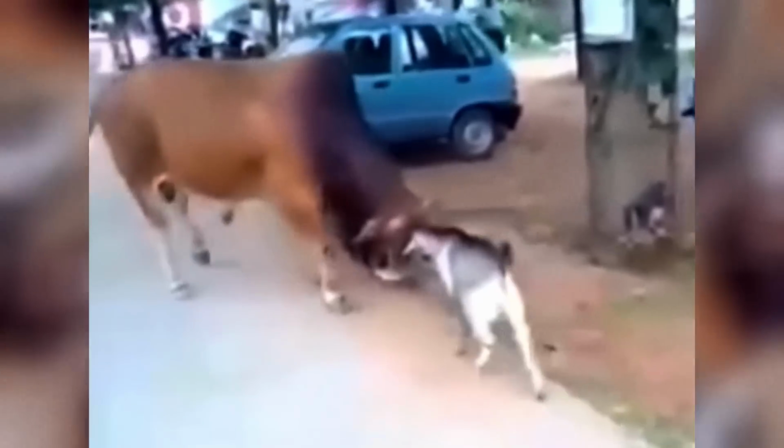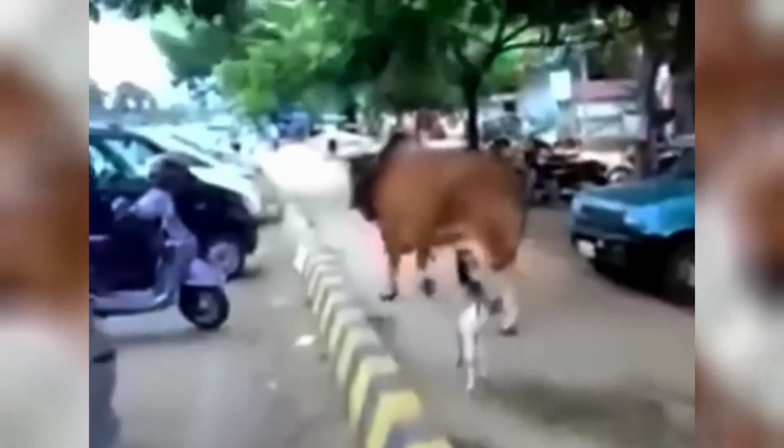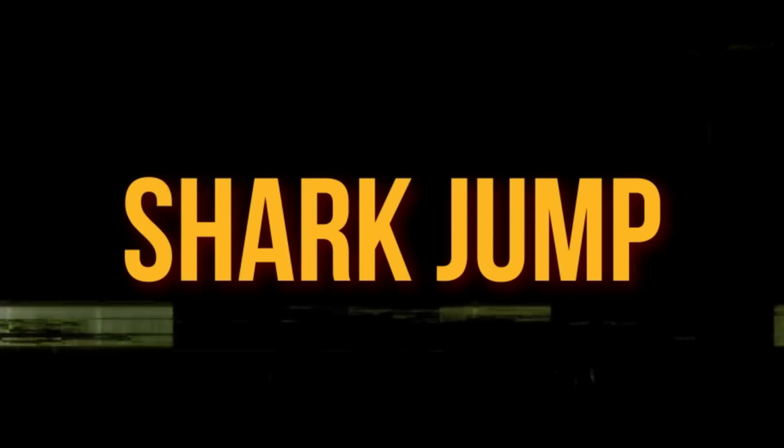I'll tell you what though, this probably did something for the goat's confidence. You know, he probably thinks he really fended off this bull. From what, I'm not sure. Another great place, people just standing around on their mopeds watching a bull and a goat play around.